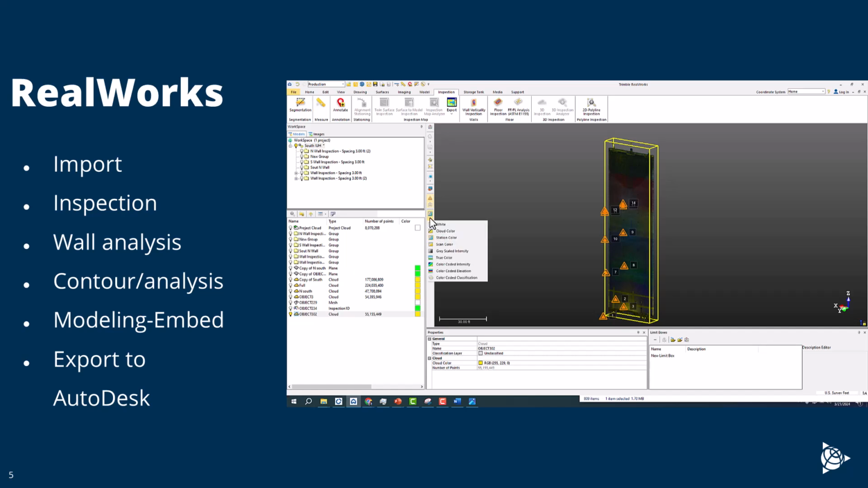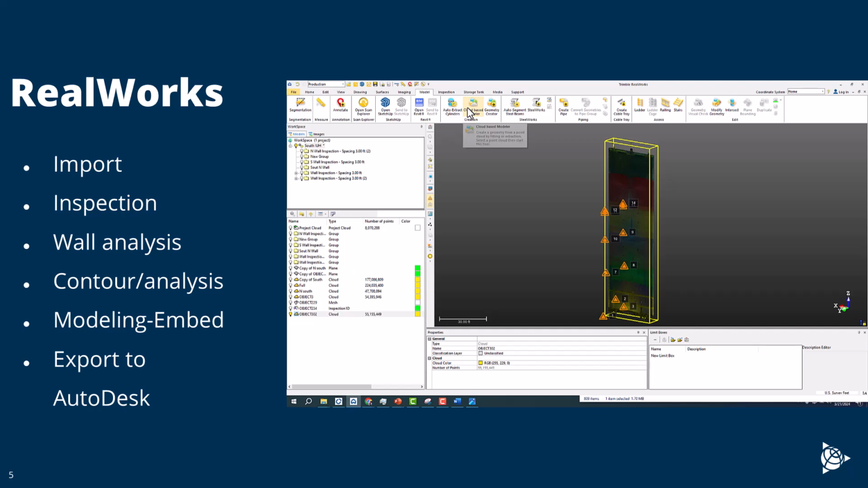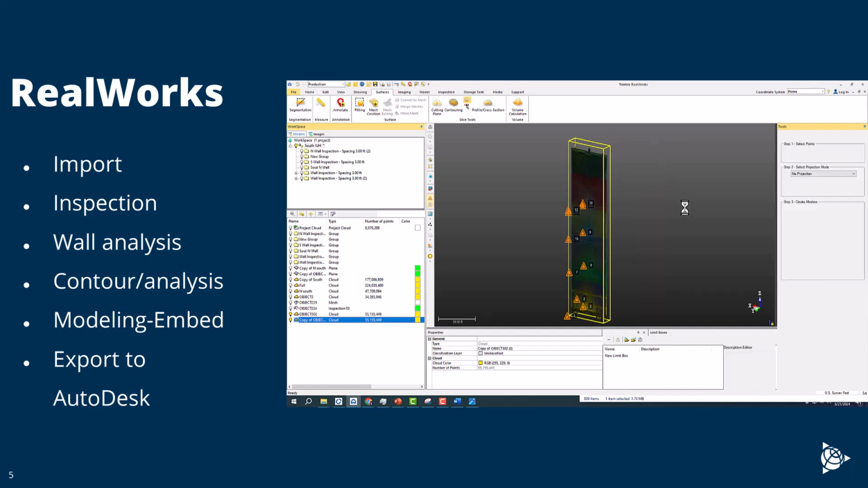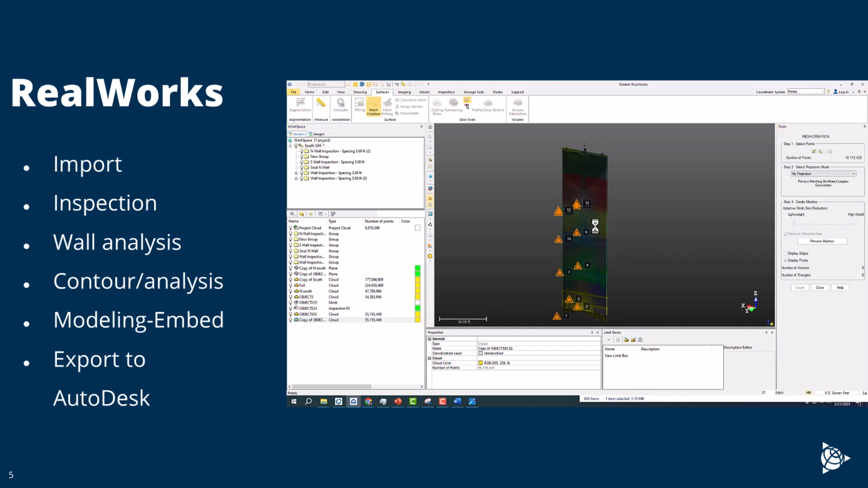So what I'll model here, I can mesh this and essentially let that live as the as-built if I wanted to really display what was there, by going to surfaces and creating a mesh, which we'll do. What that'll do is essentially convert the point cloud to geometry. So it's kind of downsampling it, but a better representation than just a vertical flat plane. So no projection, lightweight mesh.